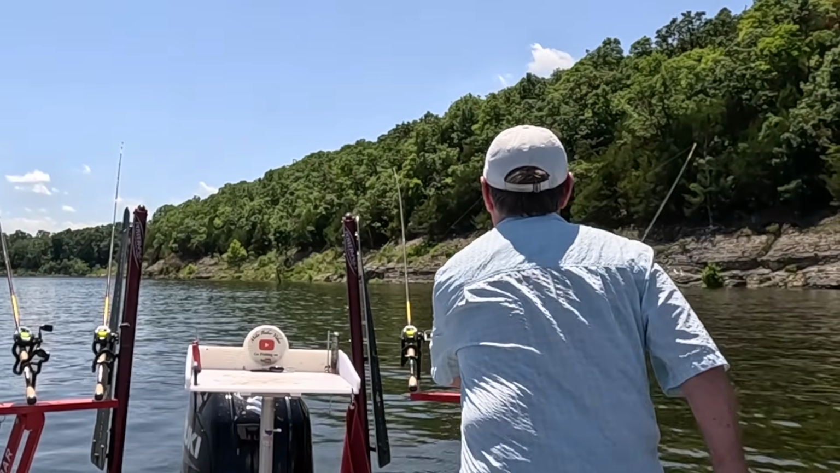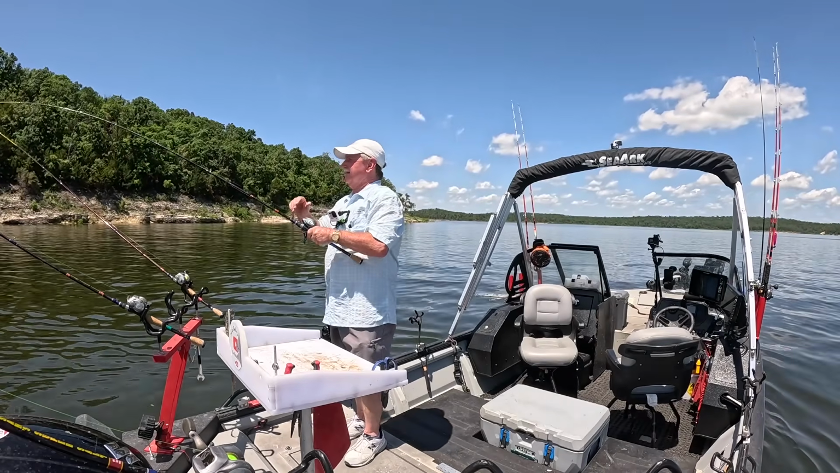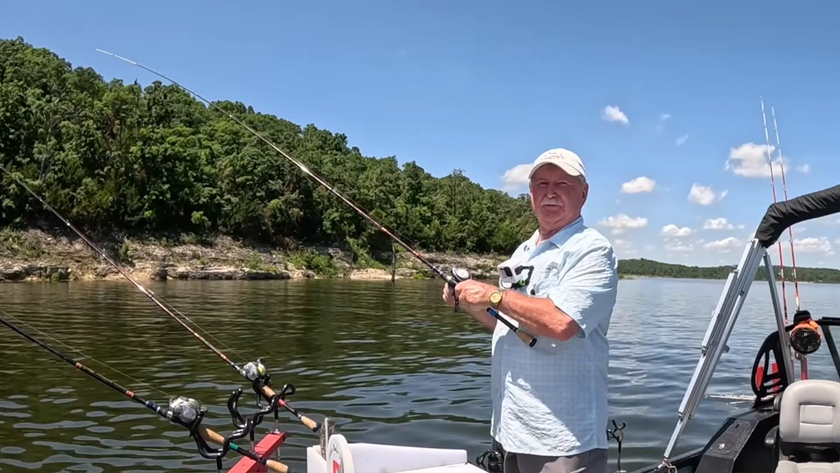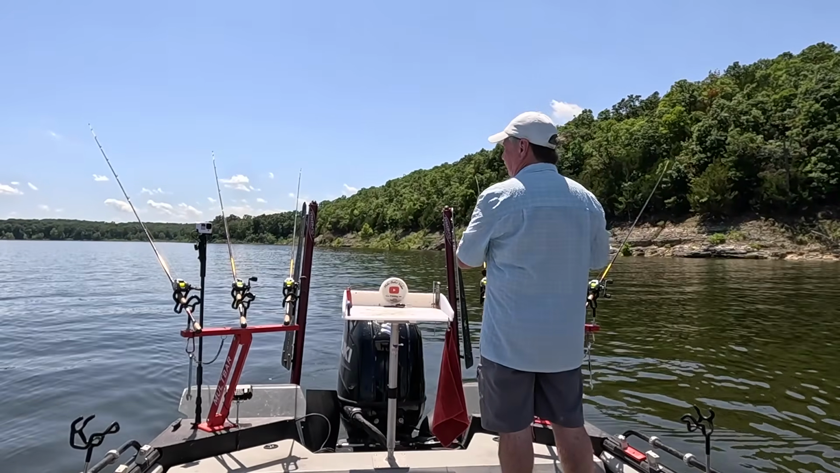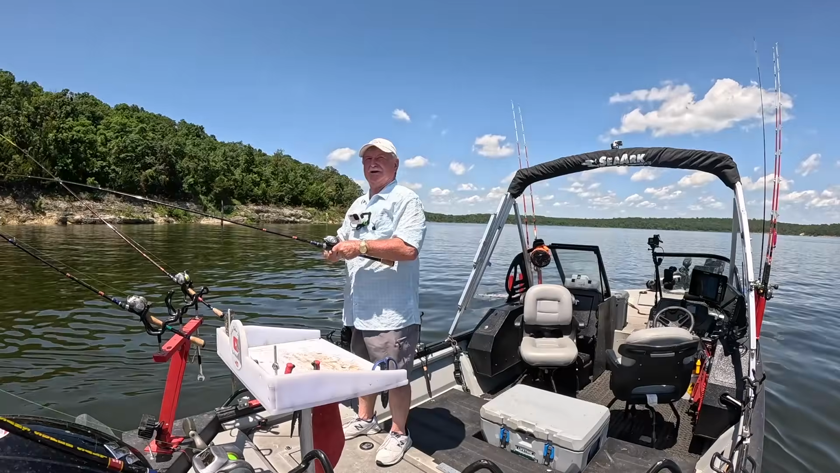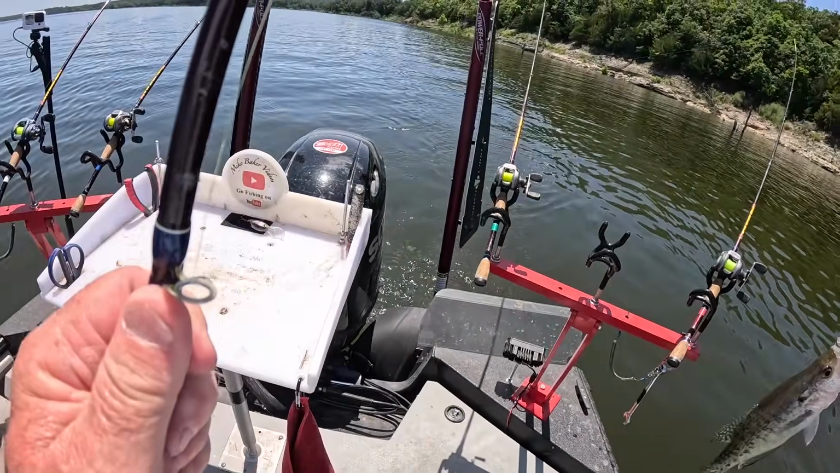There you go. There we go. It's about 70 feet deep right out in the middle of the channel. I'm trying to stay on the inside edge of the channel where it comes up to about 40 feet deep, and the edge of it's full of trees. Oh, there's one there. These fish are in the tops of those trees, and those trees are coming up to about 25 feet deep. And so I'm running these crankbaits right over the top of them.